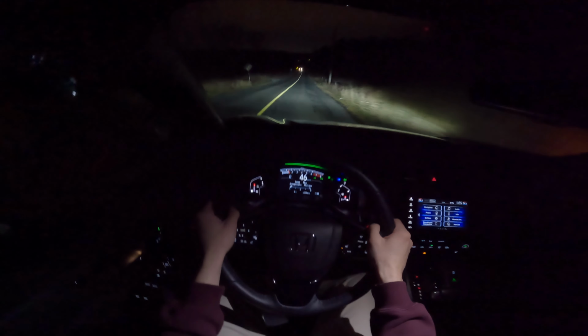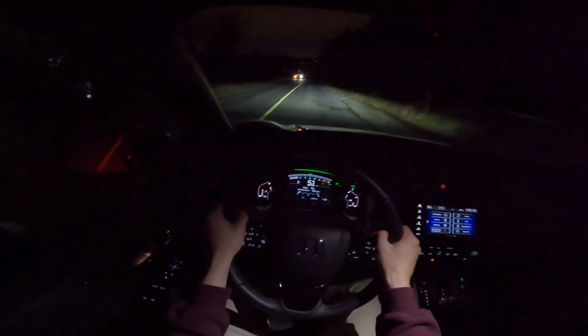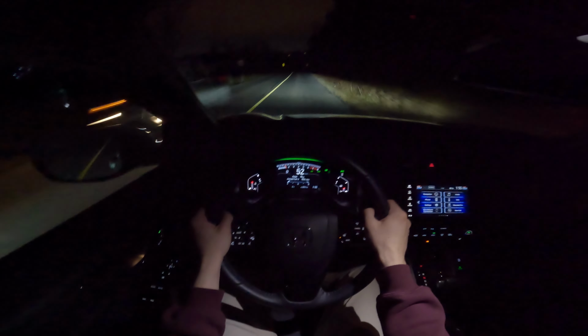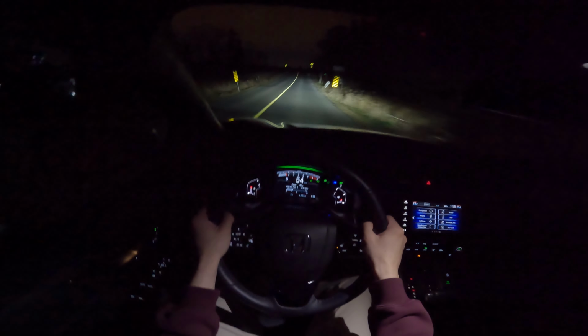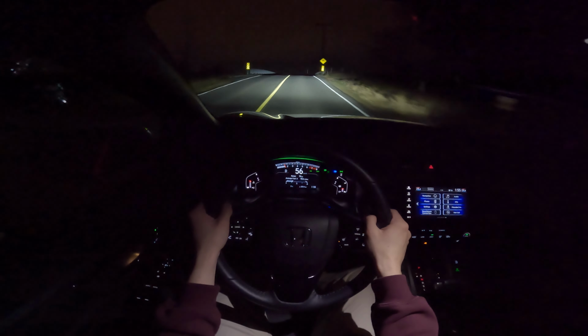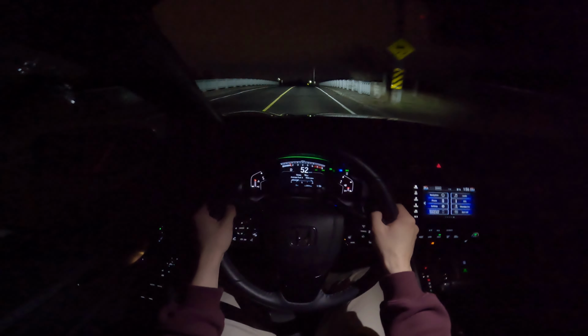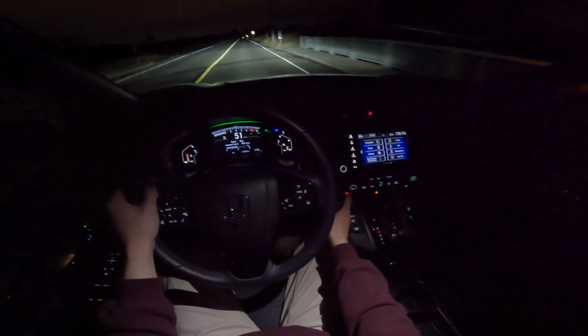Come on, there's a car. You can turn off the high beams. There we go. That took a little while there to turn off the high beams, but there we go. I think it was a little confused because it was kind of facing down, both of us. Okay, that's enough heated seats.